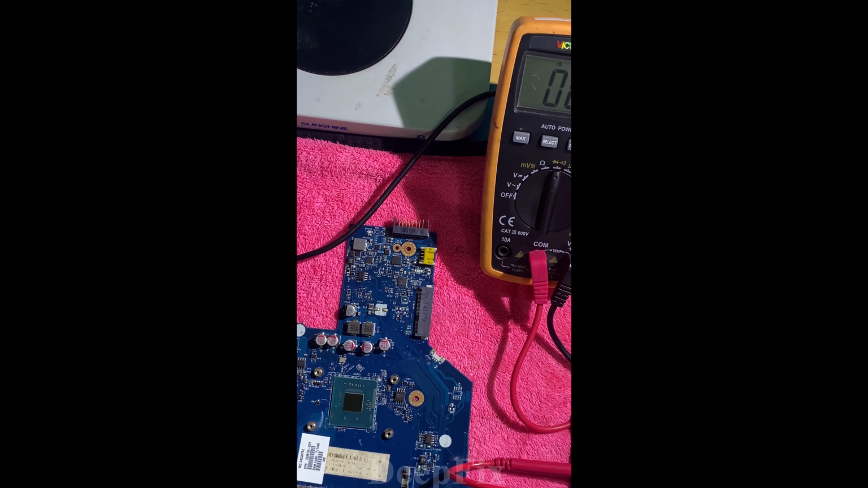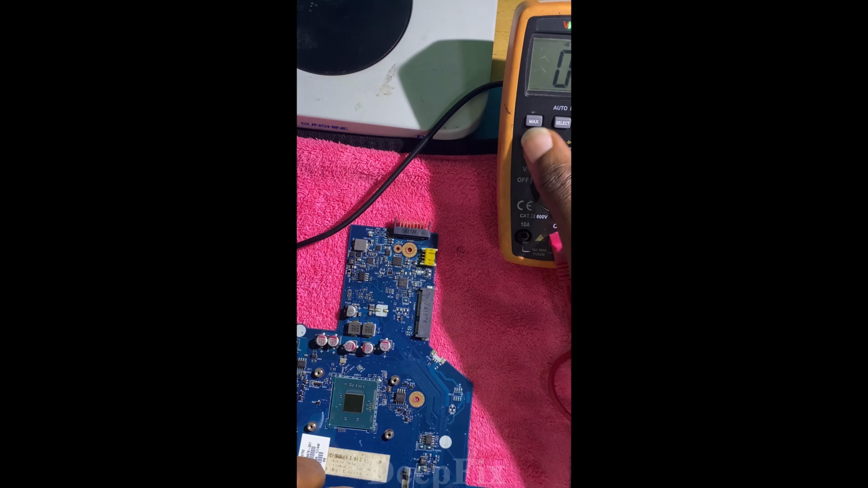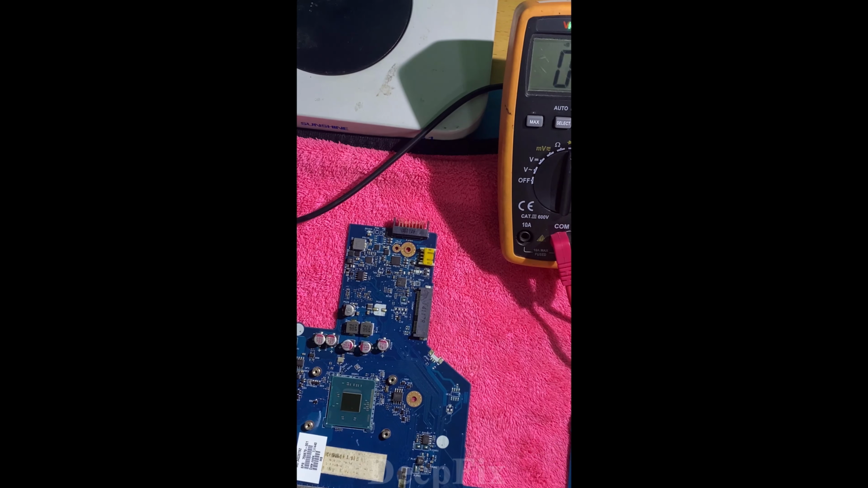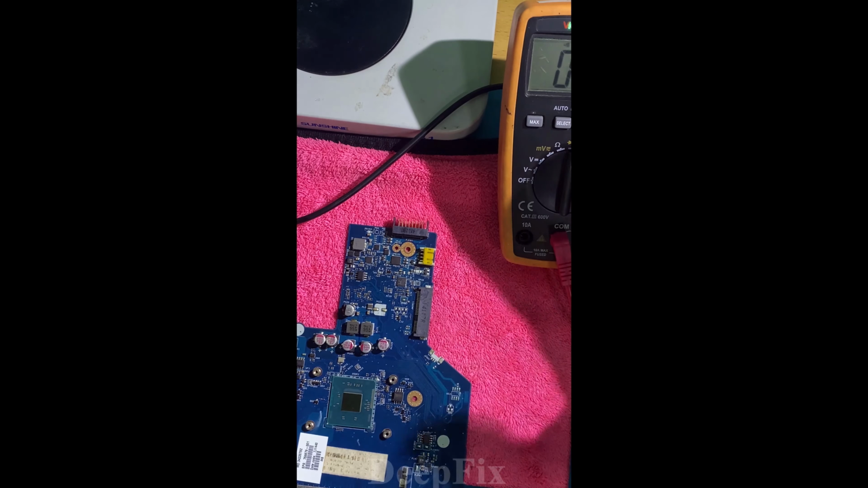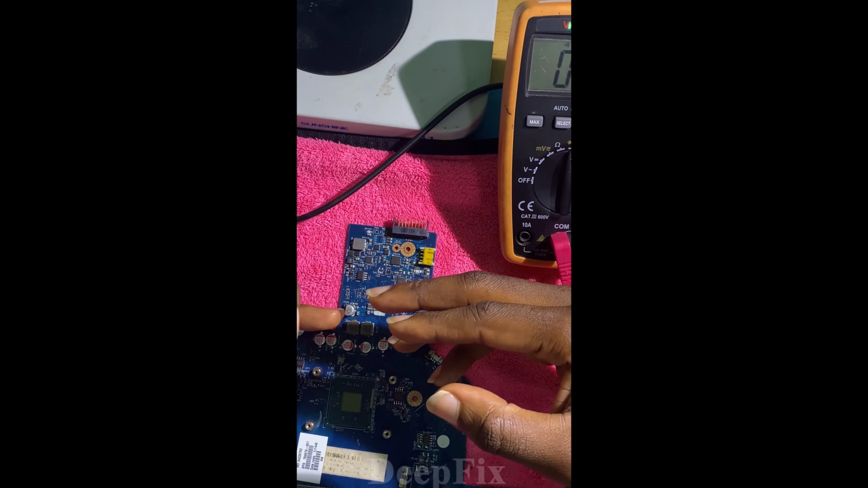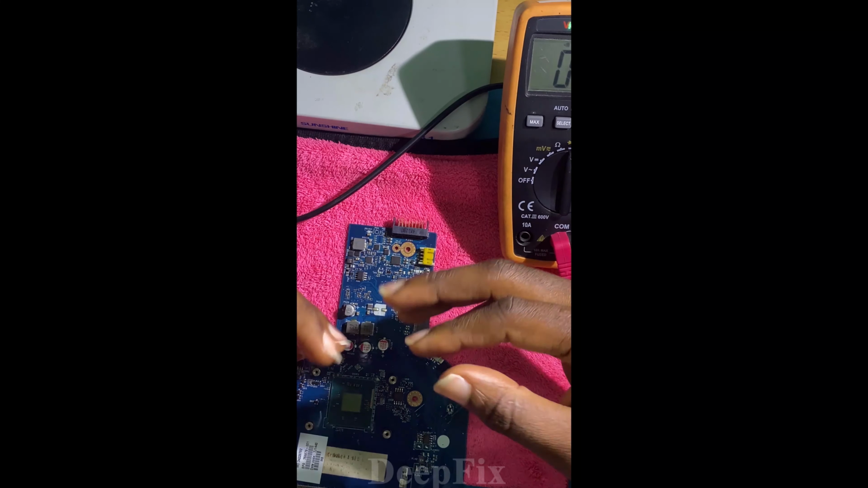So after finding a short, you have to ask yourself: is this coil the one which is shorted, or is something else on the motherboard getting shorted? Maybe it is this coil, maybe it is this capacitor, or something else on this motherboard.